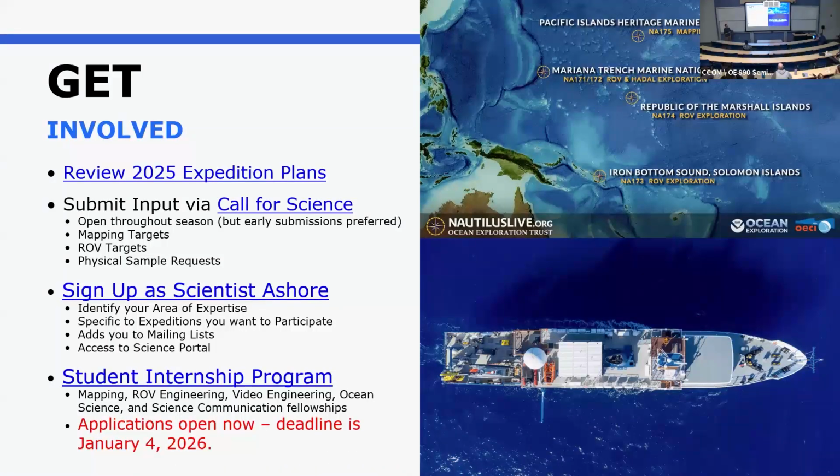So how can you get involved if you want to? Again, you can review our expedition plans. There's the call for science that comes out where you can actually weigh in with your ideas. You can sign up as a scientist ashore to participate through the portals I just mentioned. And then we do have a student internship program, which is really cool.